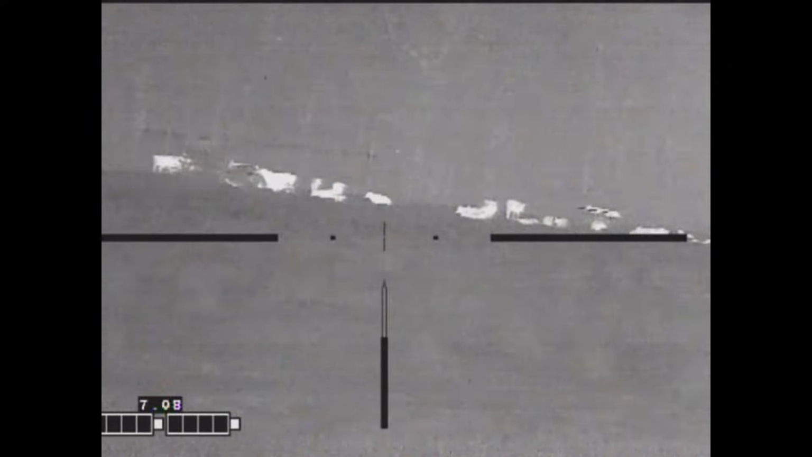So now back to the hogs. So the game plan is we're going to slowly approach the group of cattle and pigs.